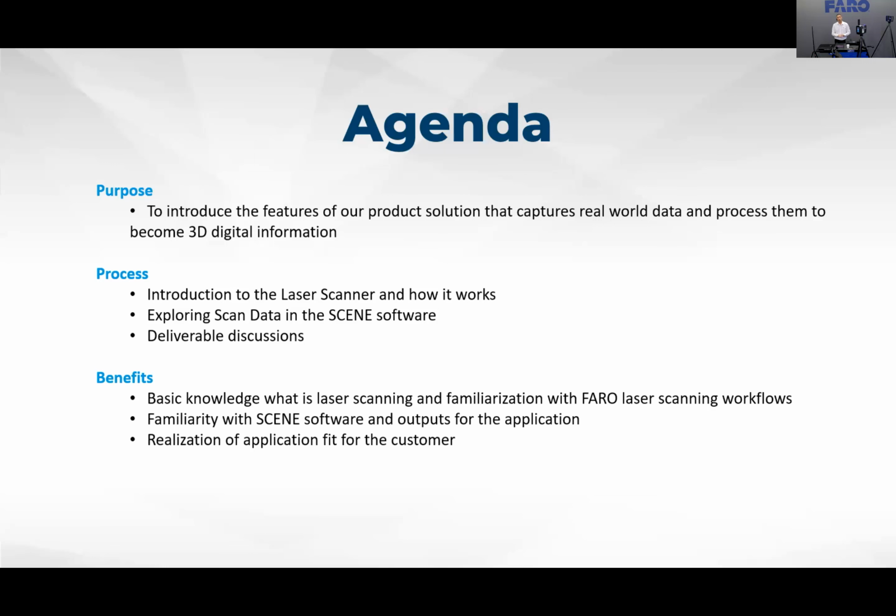I'll introduce a little bit of how a laser scanner works, and then what is new in this solution that we are offering in the market. You'll get an idea of how all these point clouds look inside our Scene software. Later on, there are a few applications related to mining that I can show you, and one of them will calculate volumes of stockpiles very quickly.